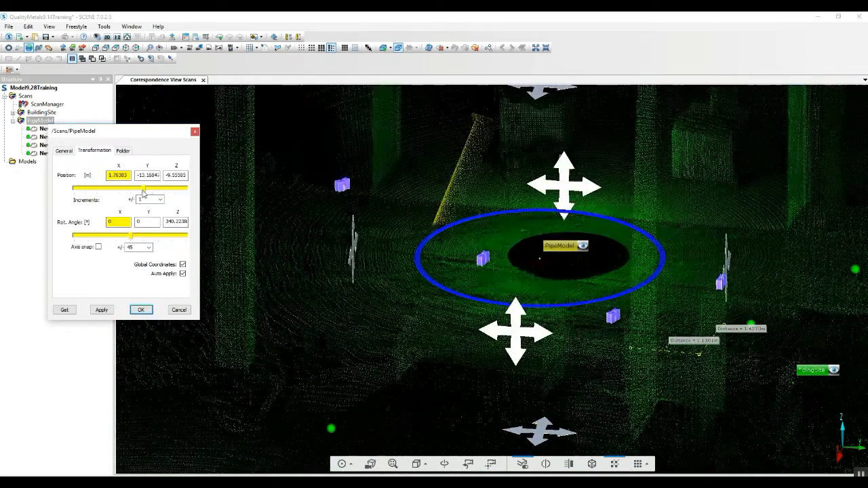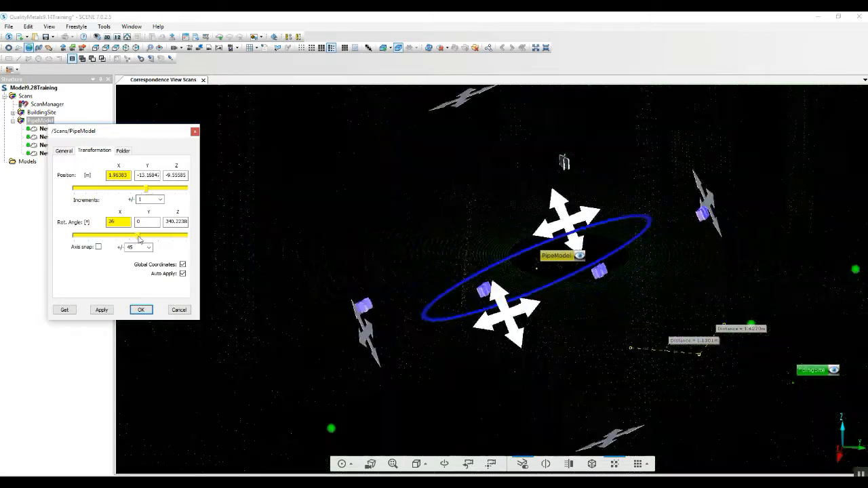We can move it in closer. We can do some rotations with it.